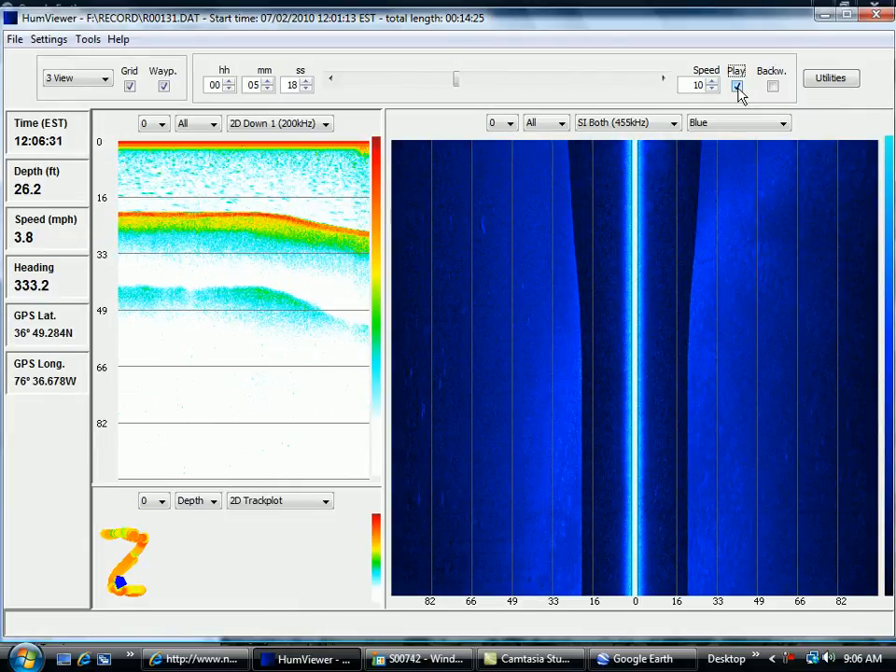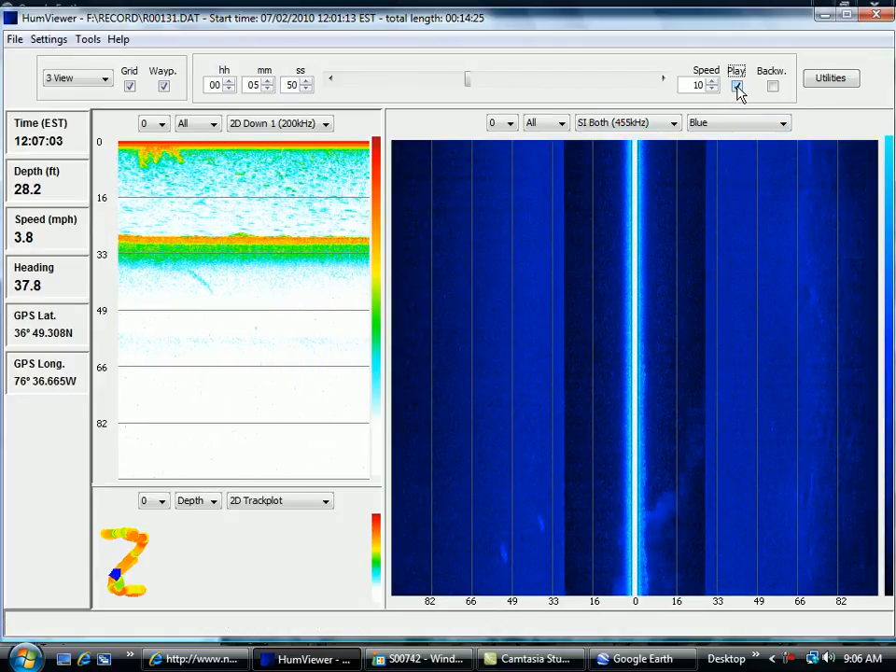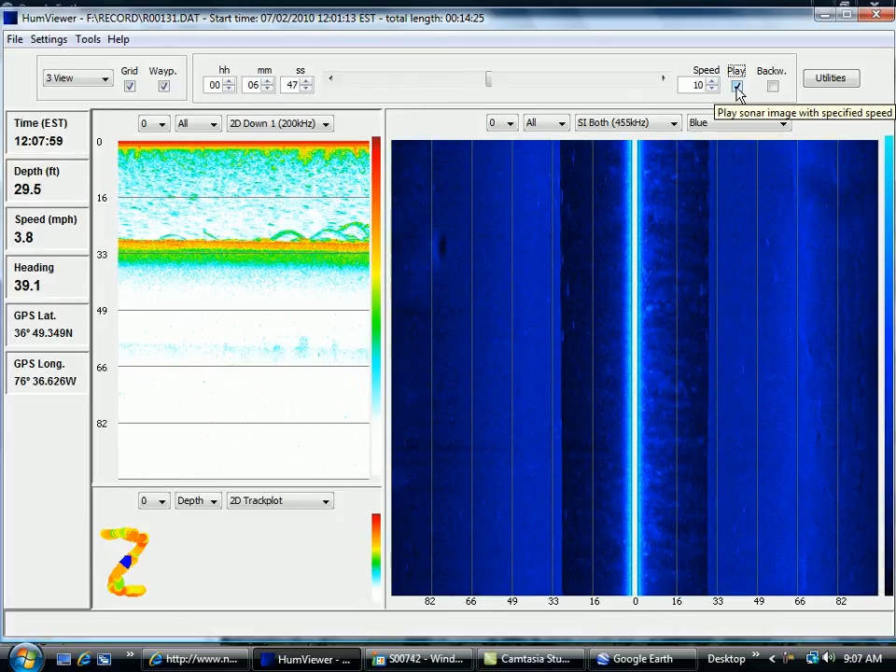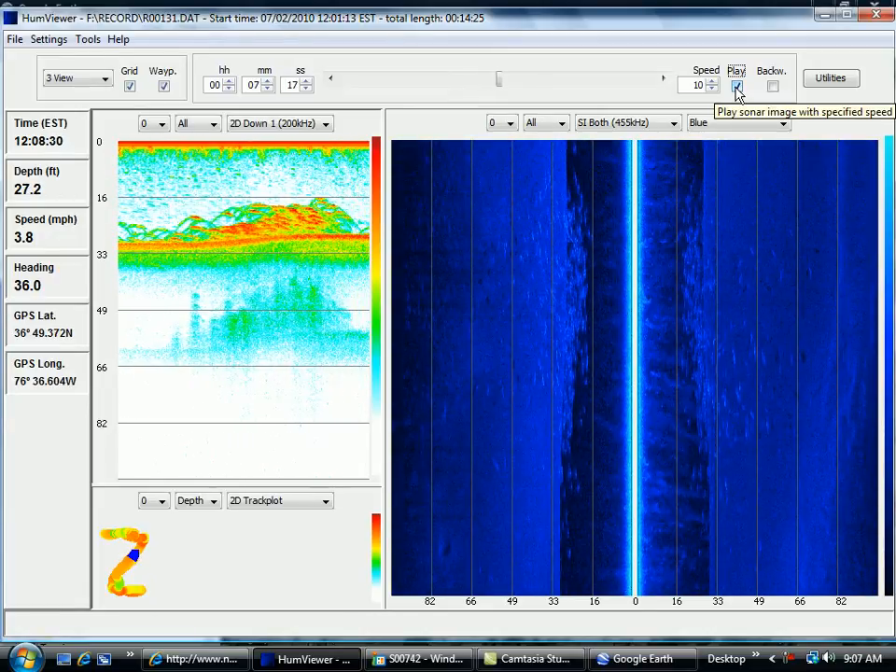So, coming along, not much going on. This is my prop wash from earlier. I had already made a run along here. So we're coming up. Not much yet. I'm starting to pick up a few specks here, and I just know from experience that these are gar because I can tell by how long the specks are. And here we go. Bang.